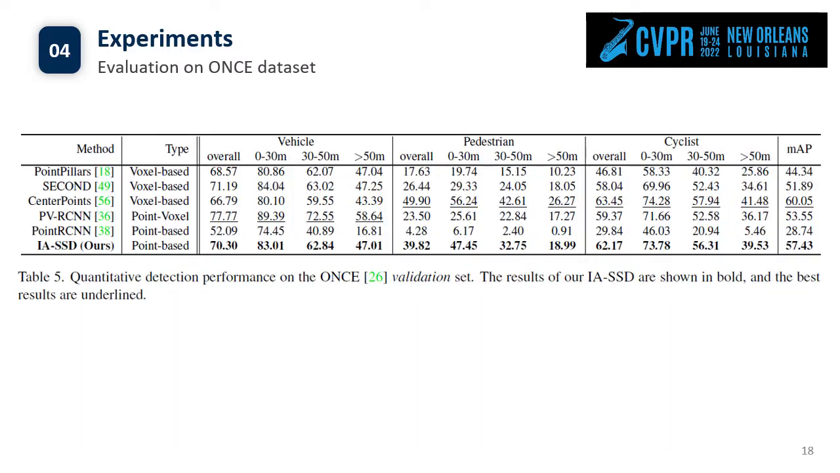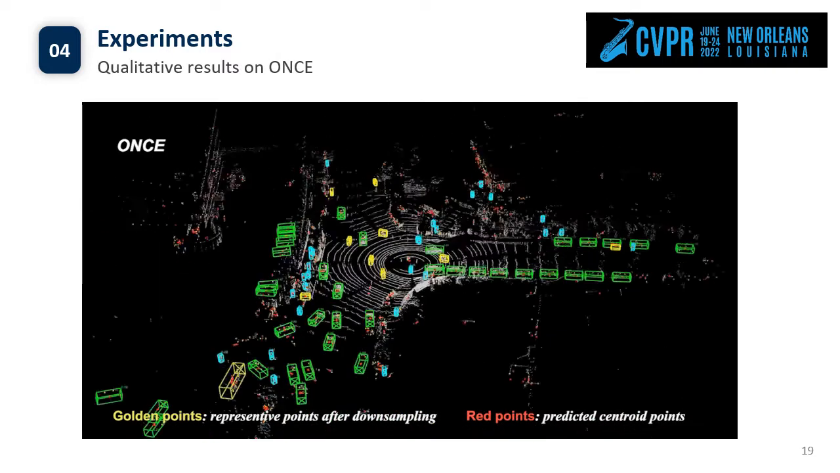To further verify the scalability in more complex and realistic situations, we also evaluate the performance on the latest ONCE dataset and get competitive performance among all baselines. We also show the results on the ONCE dataset.